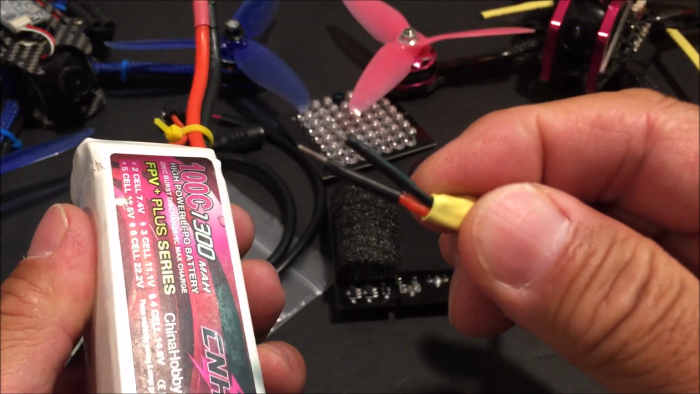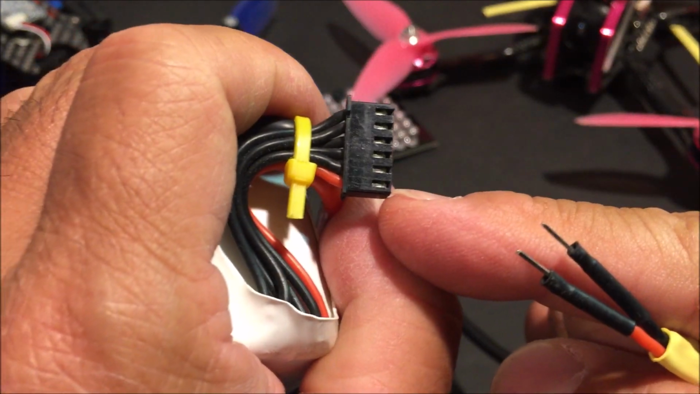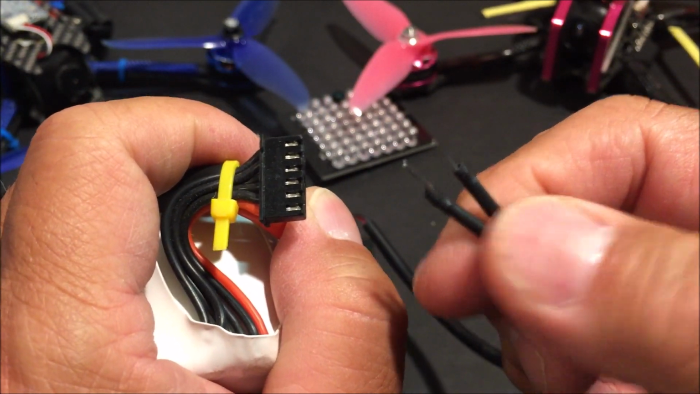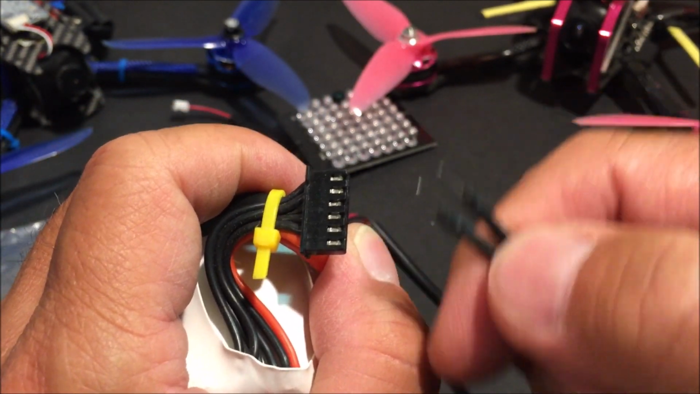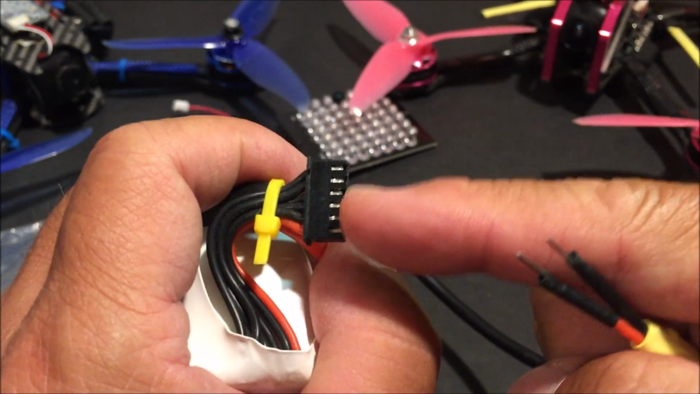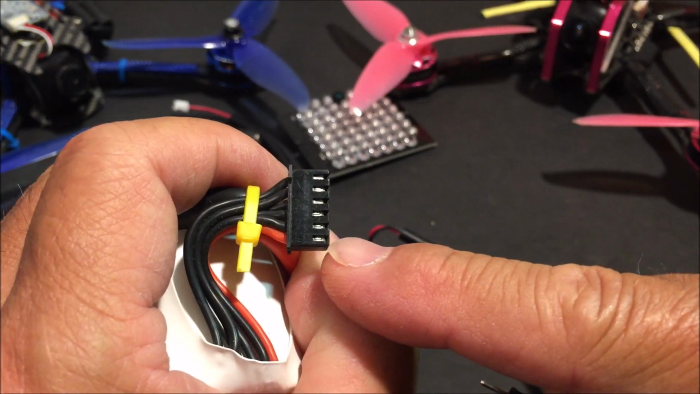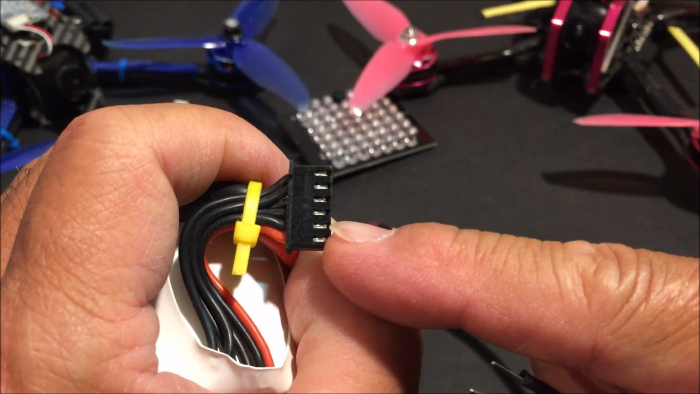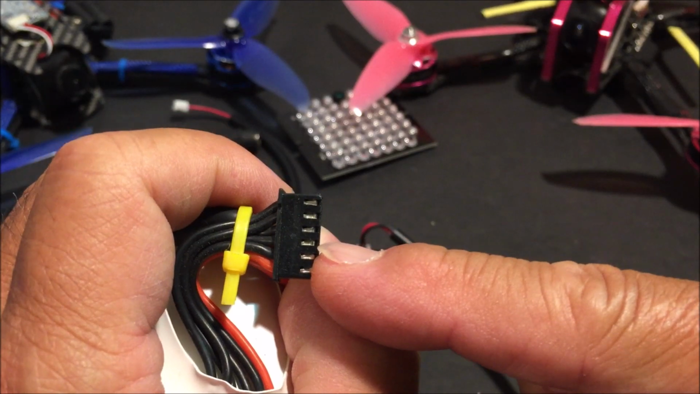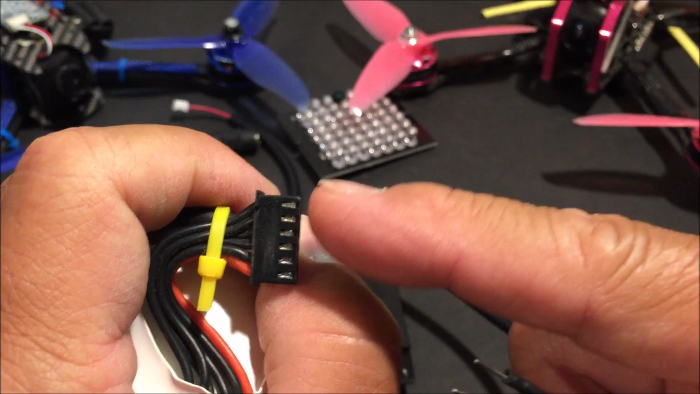So connect the red wire to the red wire on the balance connector of the battery, and connect the black wire to the third black wire away from the red wire on the balance connector to supply it with 3S power, which is 11.1 volts. So if you connect the red wire to the red wire and use the first black wire connector, it will be 3.7 volts. Then the next one will be 7.4 volts, 11.1 volts, 14.8 volts, and so on.